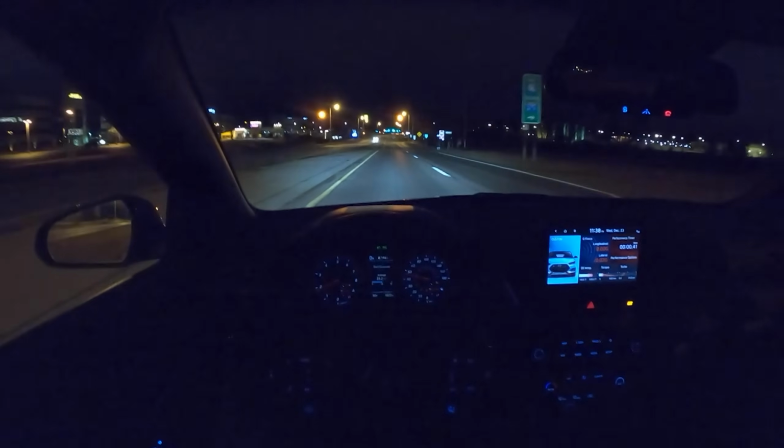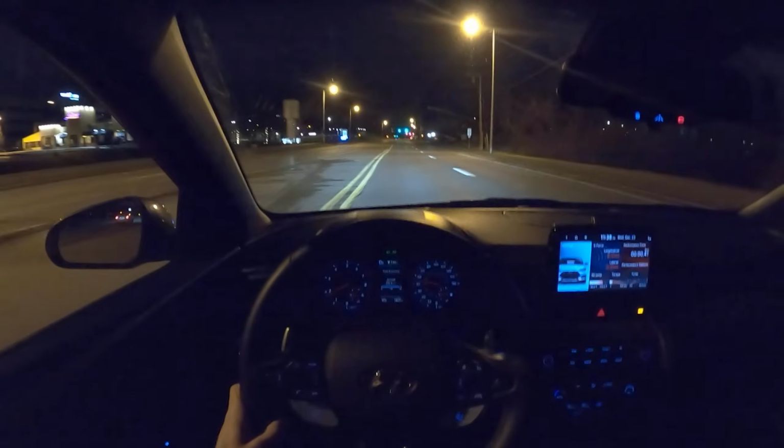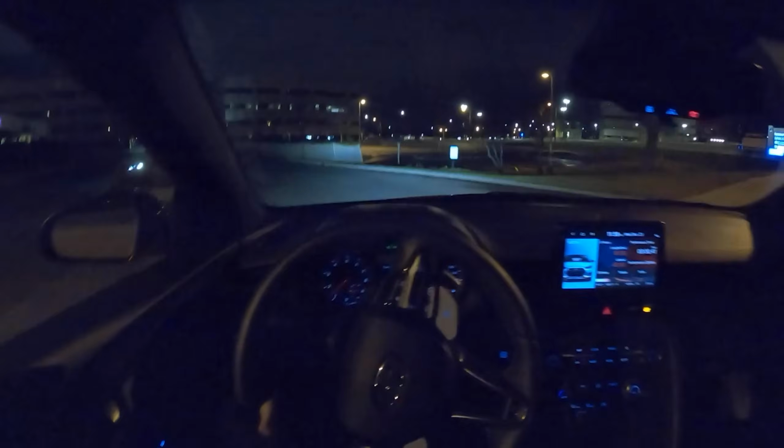All right, so go buy a Hyundai Veloster N. If you're a purist and you want the manual, you can't go wrong. But I think if you want the best experience, this dual clutch is a really solid option.